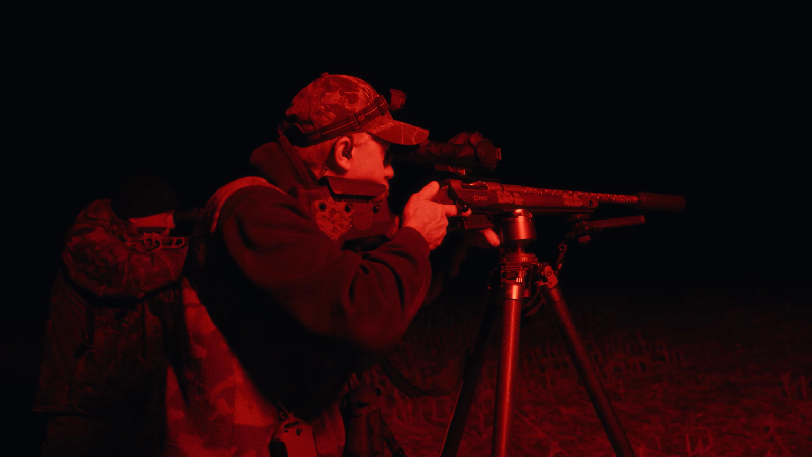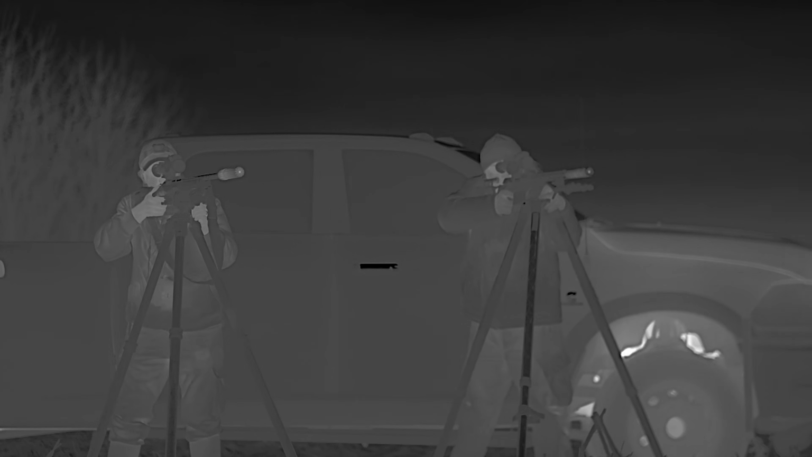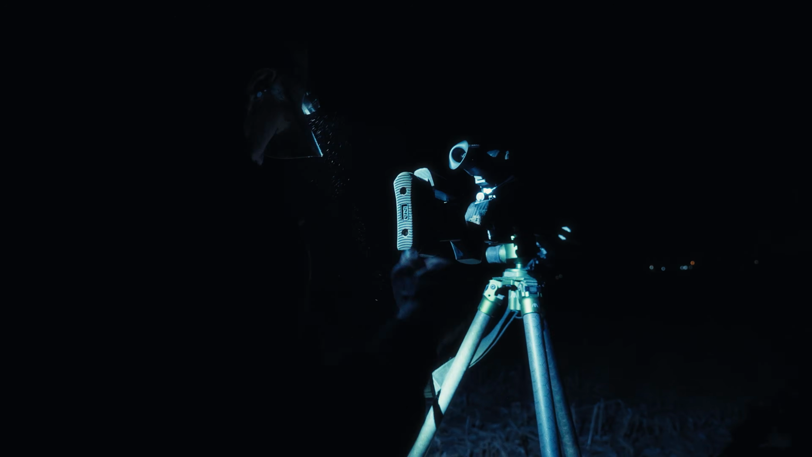I spun around. We had a coyote at about 140 yards, wrapping around that terrace, coming right into the sound perfect. I think he saw us when I got to my gun. I came out of the mergers and got on my rifle to turn over, and I think it caught some movement from me, and then it was just kind of trotting away.